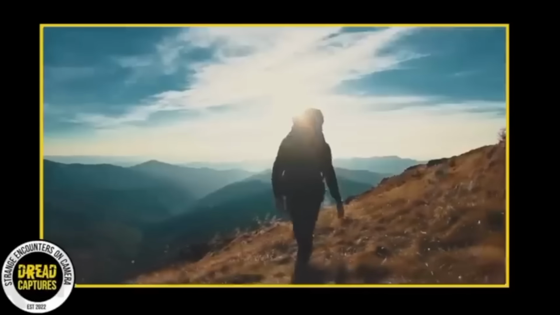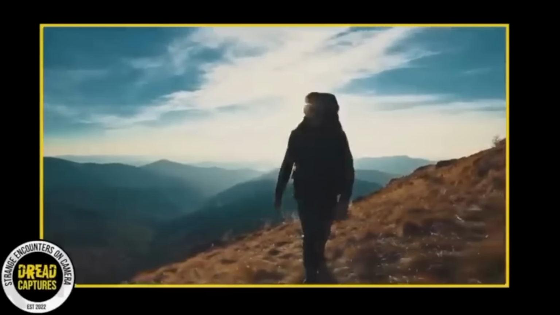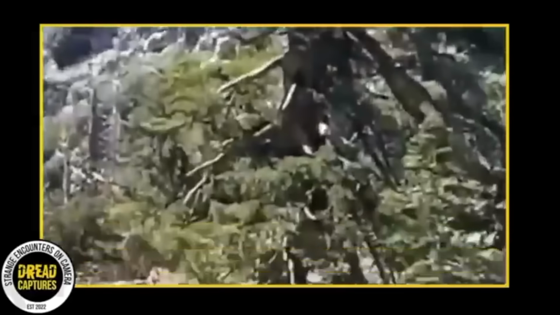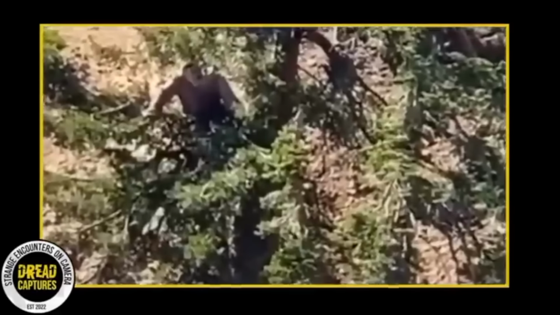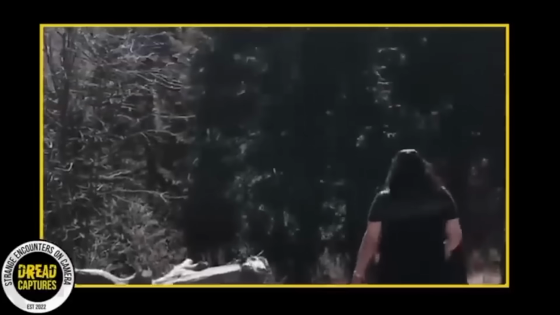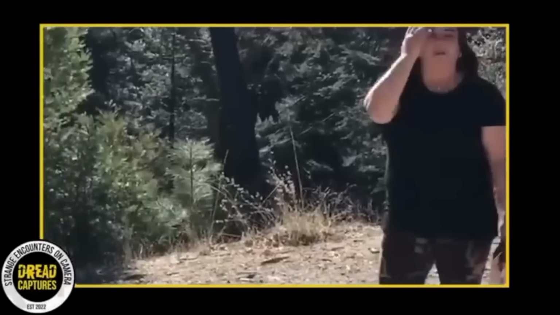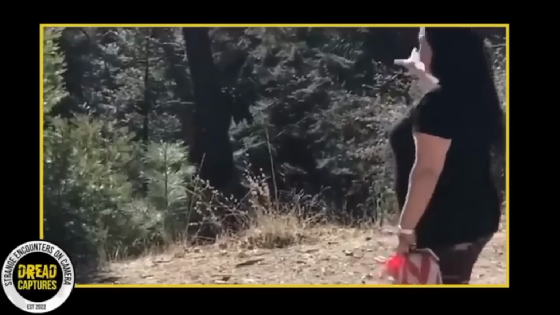In 2020, a hiker in California's San Gabriel Wilderness took out his camera to capture the scenery when he noticed something unusual in the trees and zoomed in. He recorded a large figure standing at what he estimates to be 10 to 15 feet tall. He said it was standing completely still, almost as if to not be noticed. The hiker has lived in this area his entire life, and he has never known of a Bigfoot sighting.